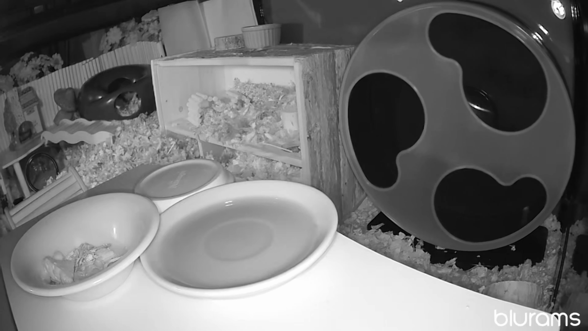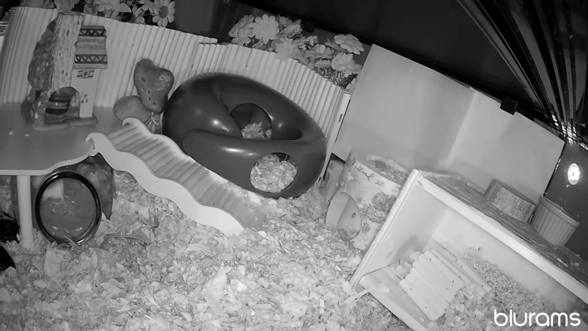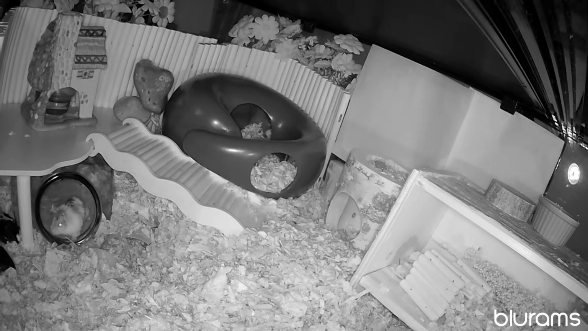And yeah, so as you see, he's left and he has gone into his house. He will come out for a little bit and then he will go underground to his other house. See, he's in the sand bath right now. And when he does come out, he will go underground for the rest of the night to go to sleep. Actually, it's probably 4:30, 5:30 in the morning in this video. He will go to bed because he's tired himself out on the wheel.